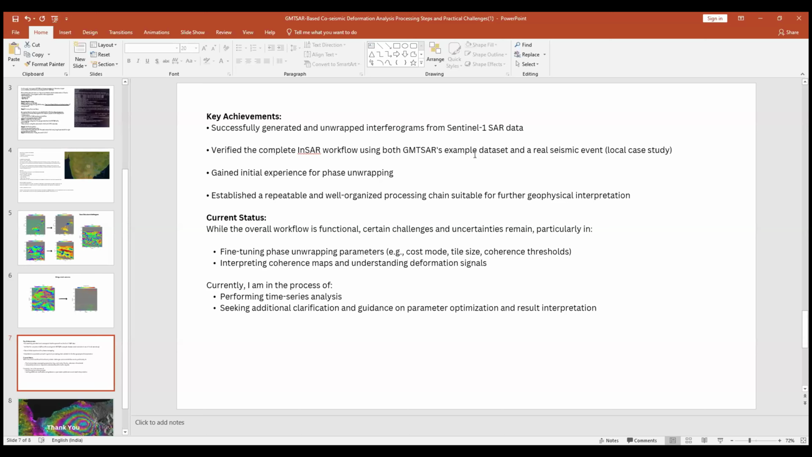Currently, while the workflow is very functional, certain challenges and uncertainties remain, particularly in unwrapping, like which threshold I have to choose, the post mode, tile size, etc. Further, my next step is time series analysis, and I am seeking additional clarification and guidance from the team. This is from my side. Thank you.